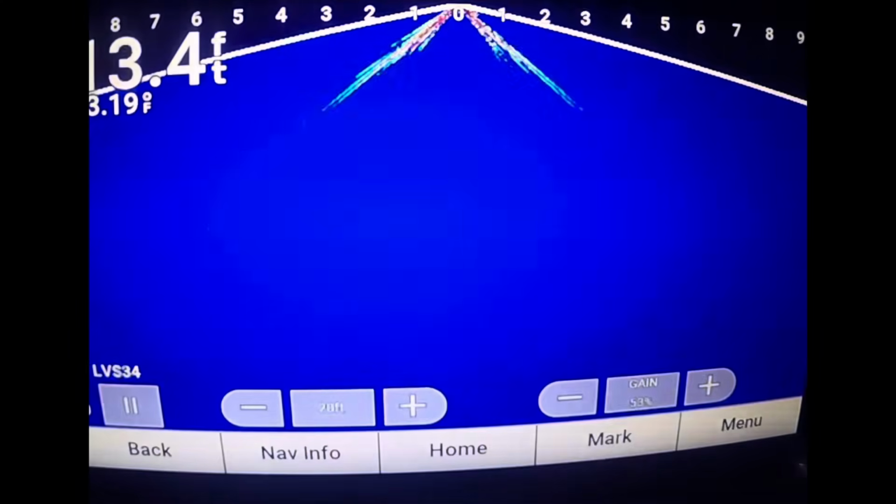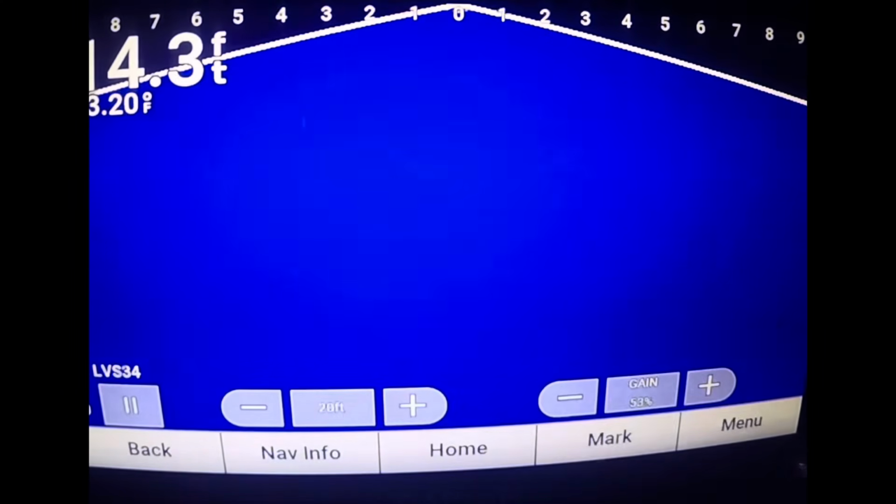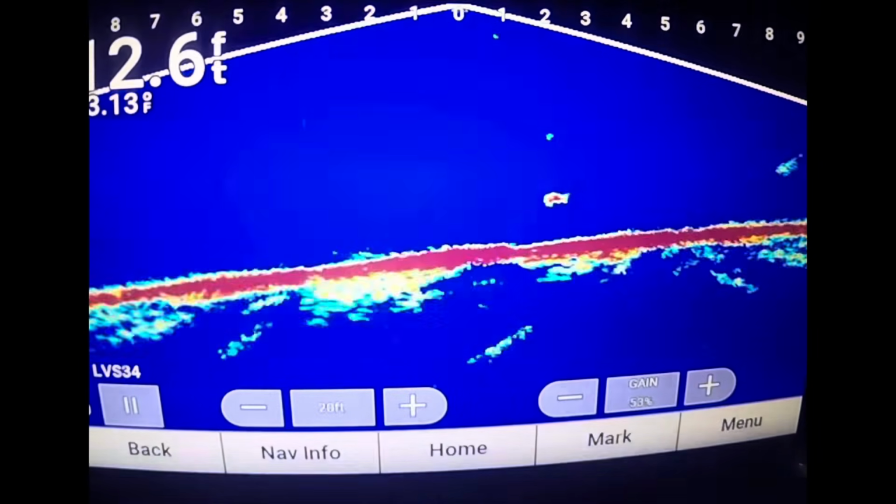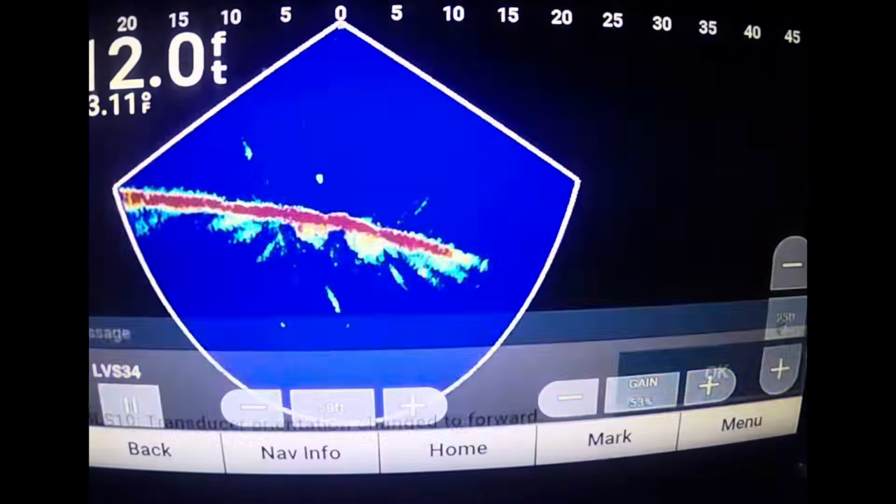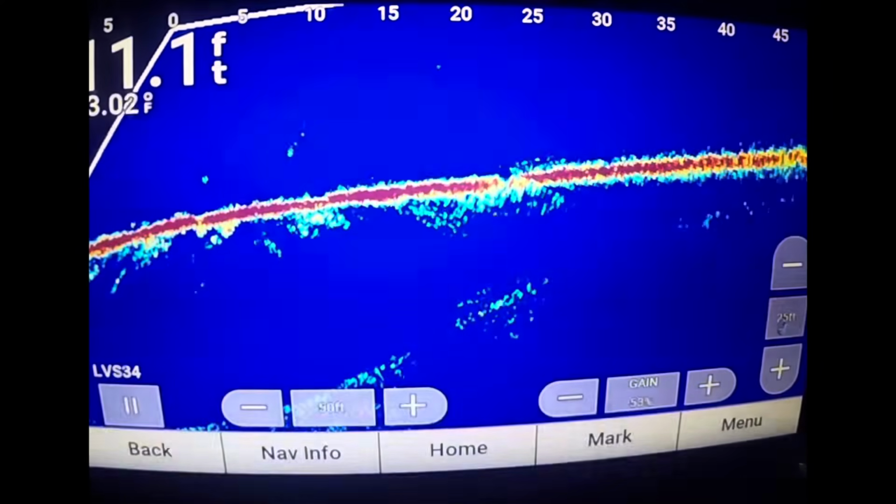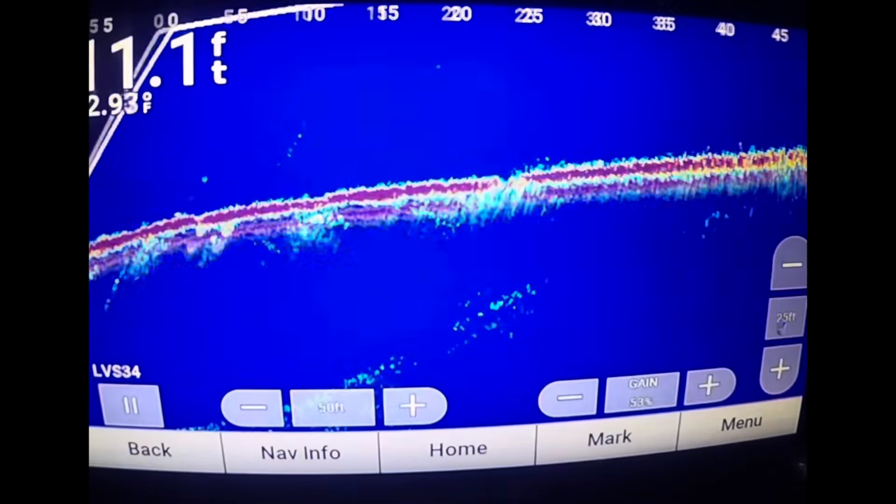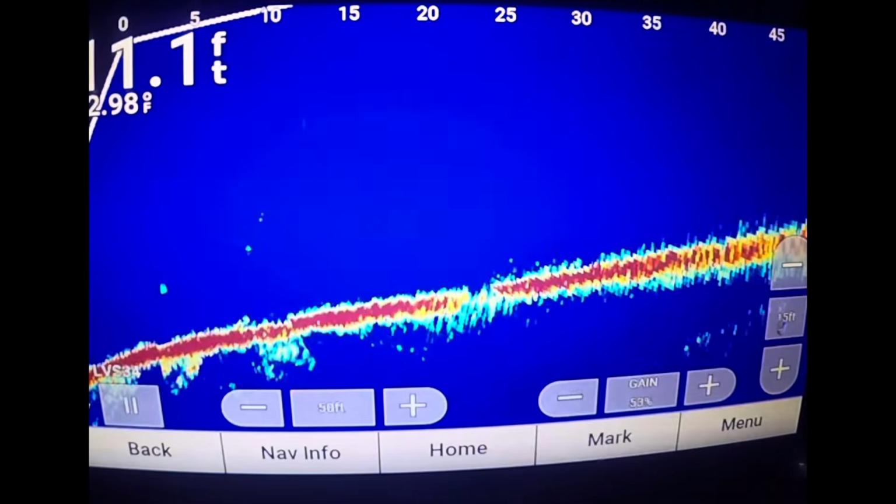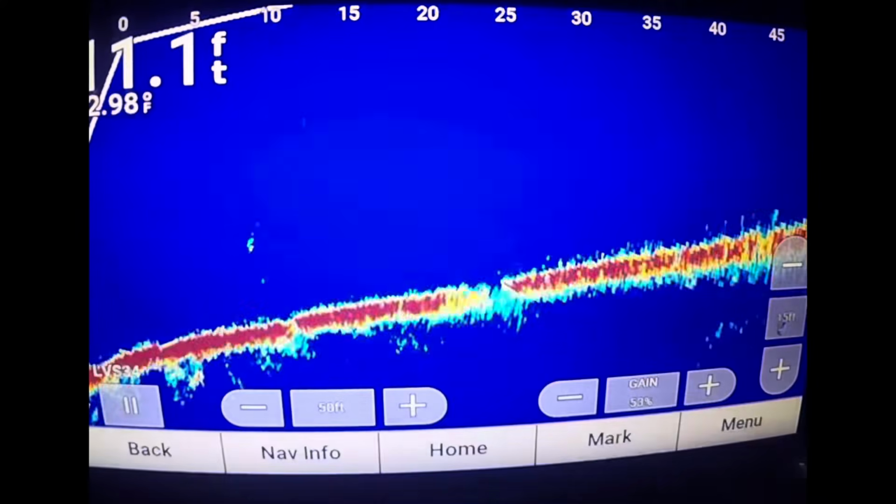Now for some forward mode stuff, like I said, I can just click that pole. So these 3 transducers are facing out forward. And when we pop it back in, it takes a few seconds and it is in forward mode. Now forward mode's pretty much the same. I like it just kind of above the settings here. And you can turn around, zoom.